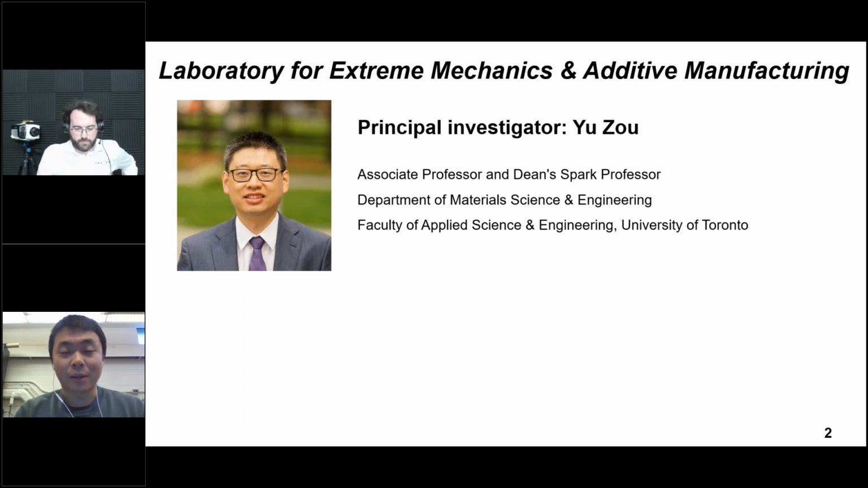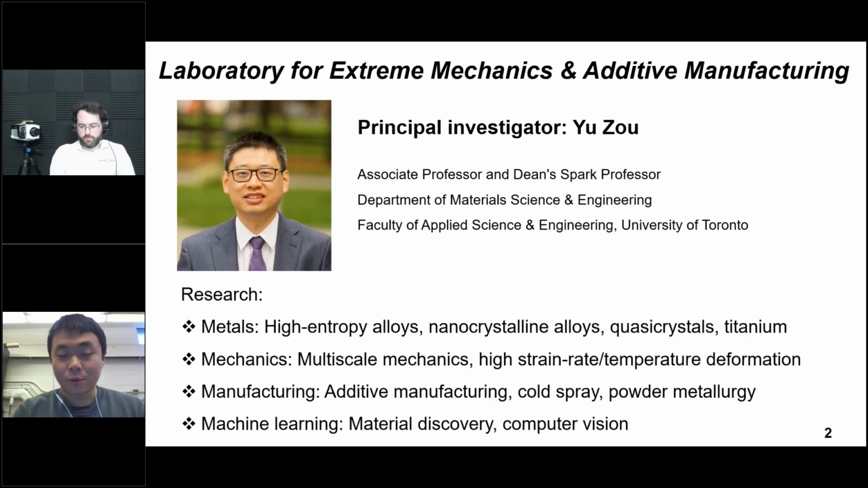The Laboratory for Extreme Mechanics and Additive Manufacturing. Our PI, the principal investigator in our group, is Professor Yu Zou, who is an associate professor and a Dean's Sparks professor from the Department of Materials Science and Engineering at the University of Toronto. In our group, we have 4 different research fields. The first one is metals. We care about high entropy alloys, nanocrystalline alloys, quasi-crystals, titanium, and different kinds of metal alloys.